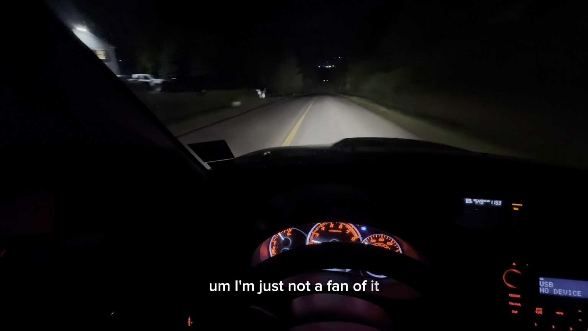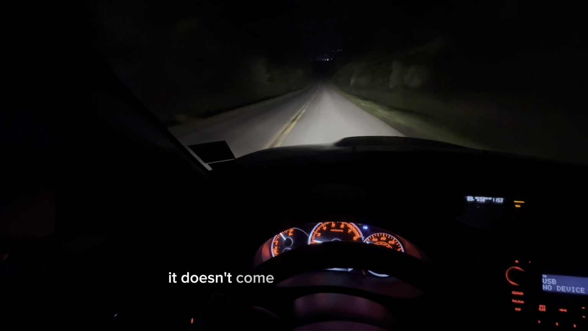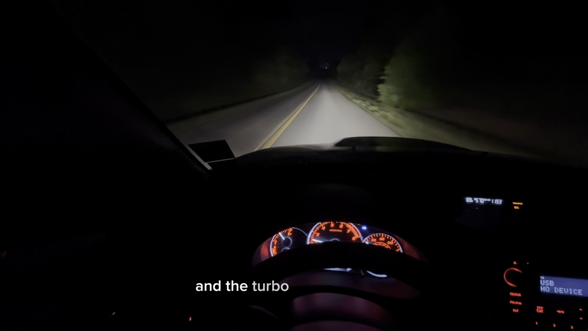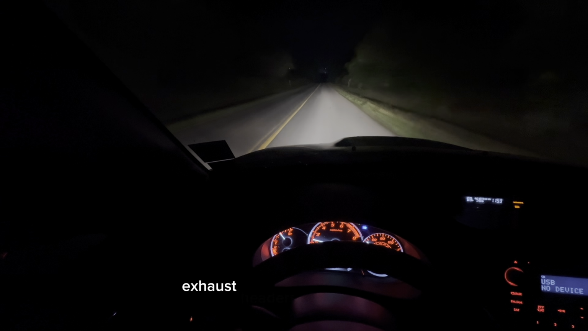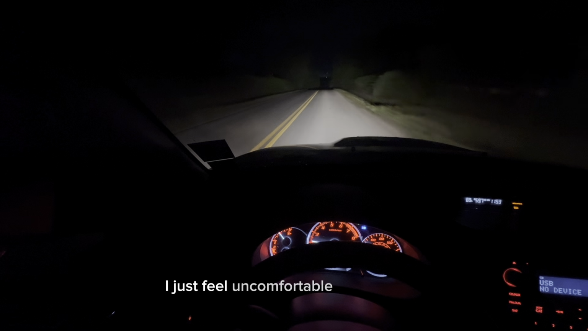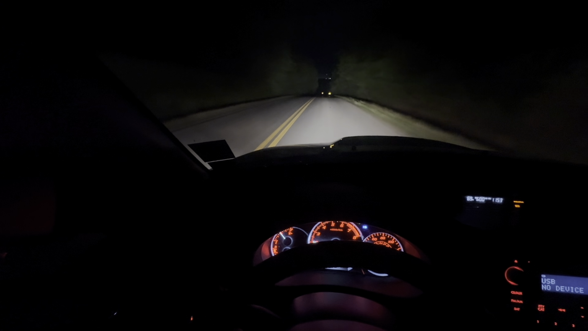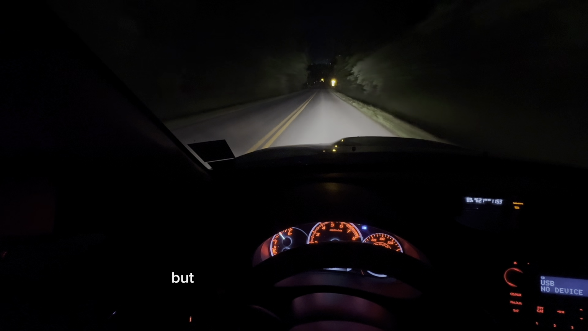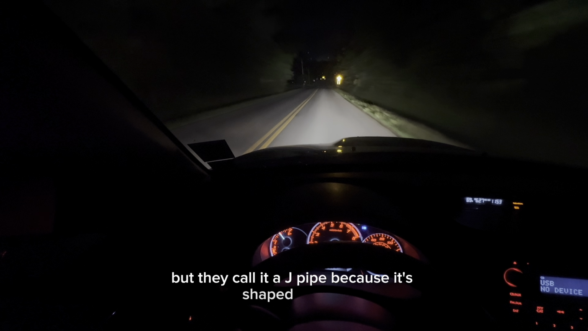I'm just not a fan of it, only because it doesn't come with unequal length headers, and the turbo is off of the exhaust headers, which I hate. Well, I don't hate it, I just feel uncomfortable with that. And off of that turbo is your downpipe, but they call it a J pipe because it's shaped like a J.